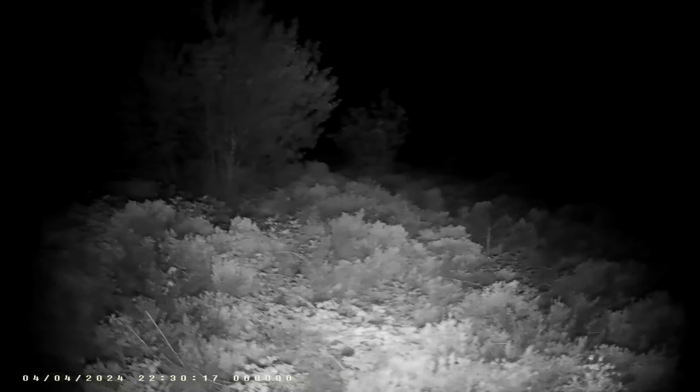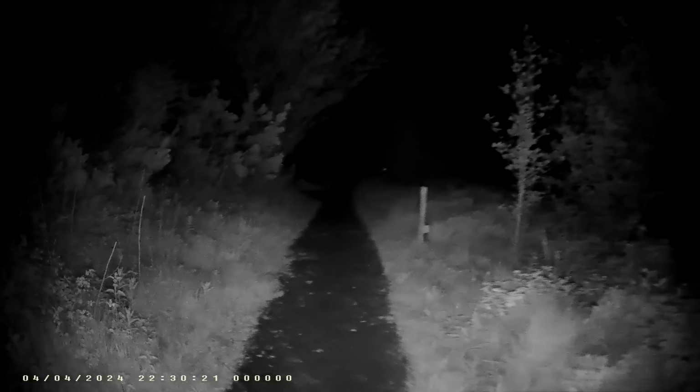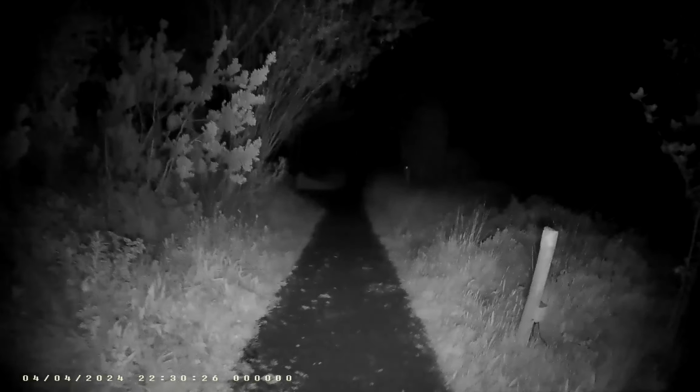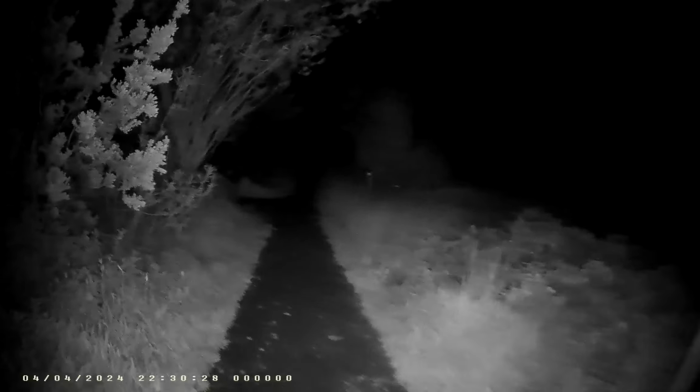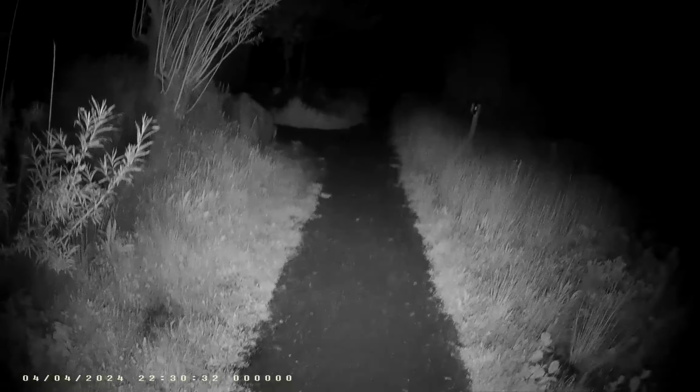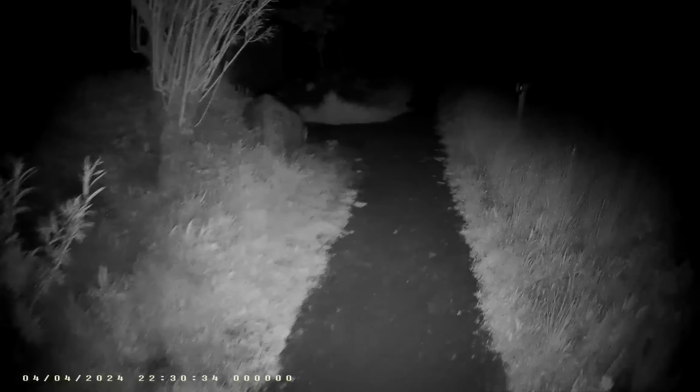But that area around there is completely untouched. It's probably, if you walked in there, you would sink. We do have tarmac on this to walk on, which is nice.